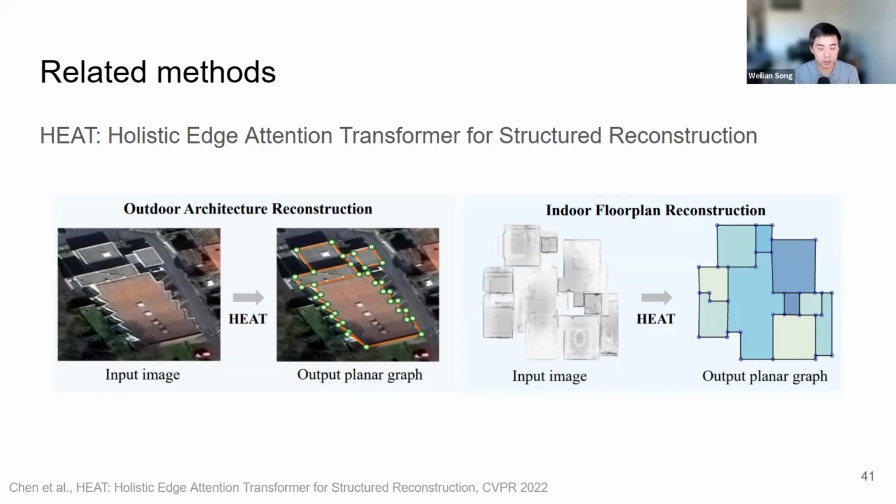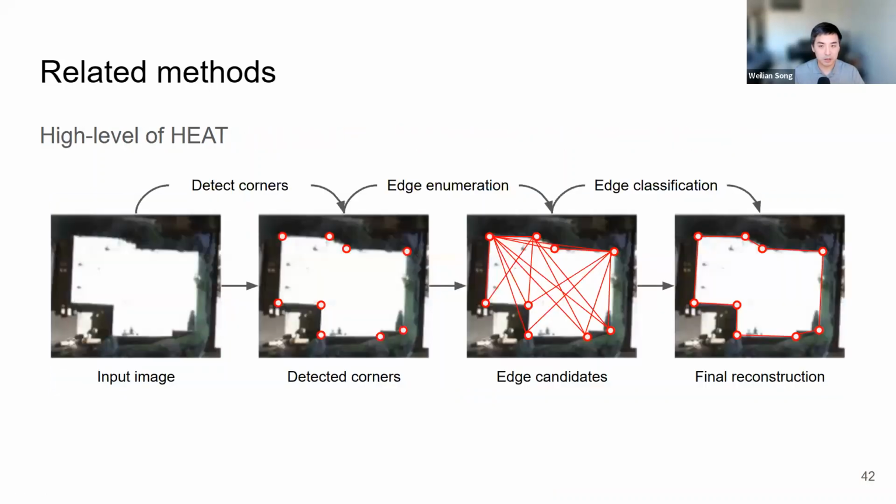It can do structural reconstruction on satellite images plus point cloud density images. And just to give a quick high-level view of HEAT, the way it works is that it first detects corners within the image, and you can use corner detectors. In this case, I think they used a transformer network that treats each pixel as a node. And then you enumerate all possible corner pairs to get edges, and then you perform binary classification on each edge.